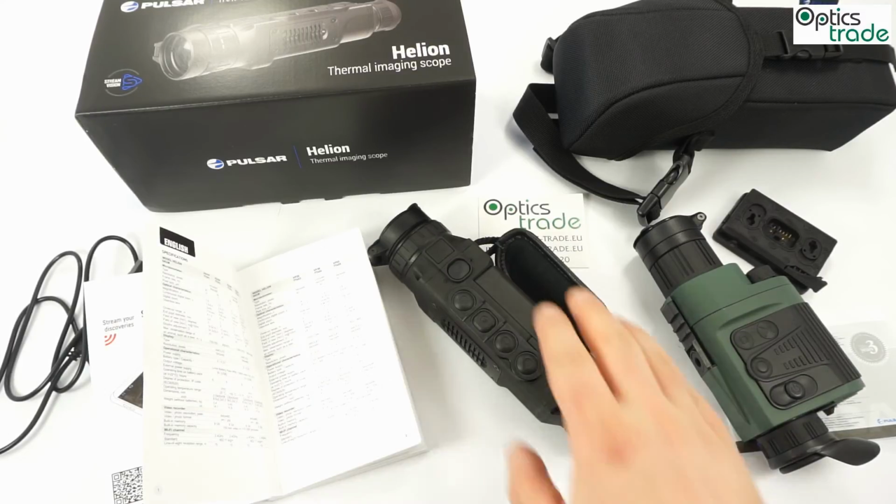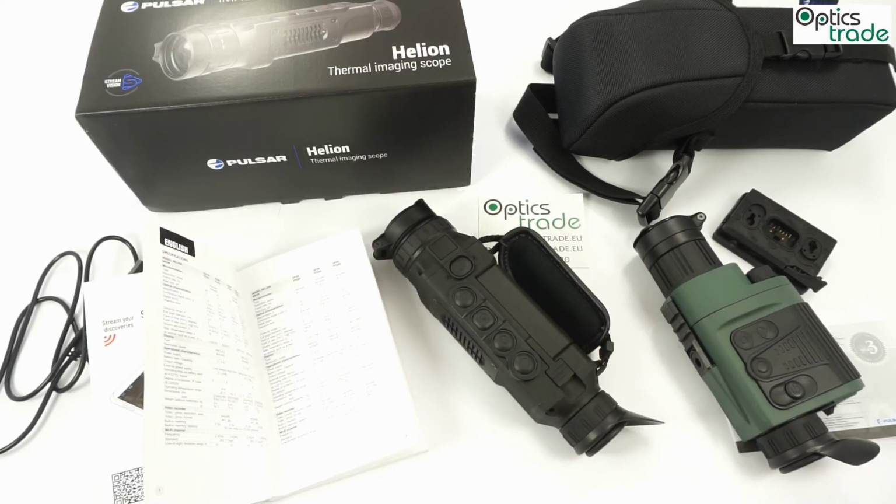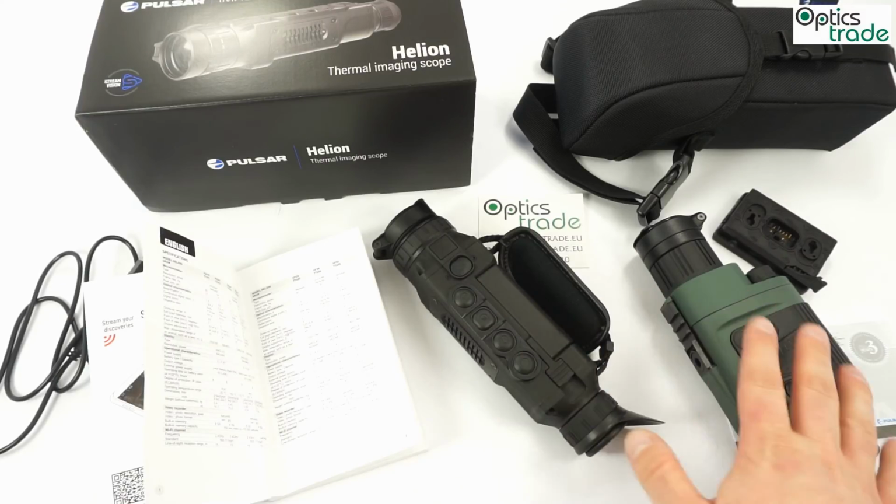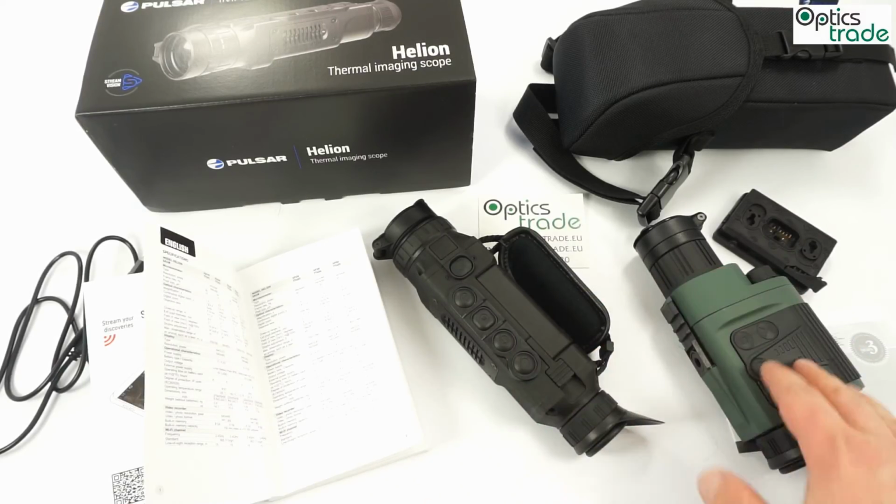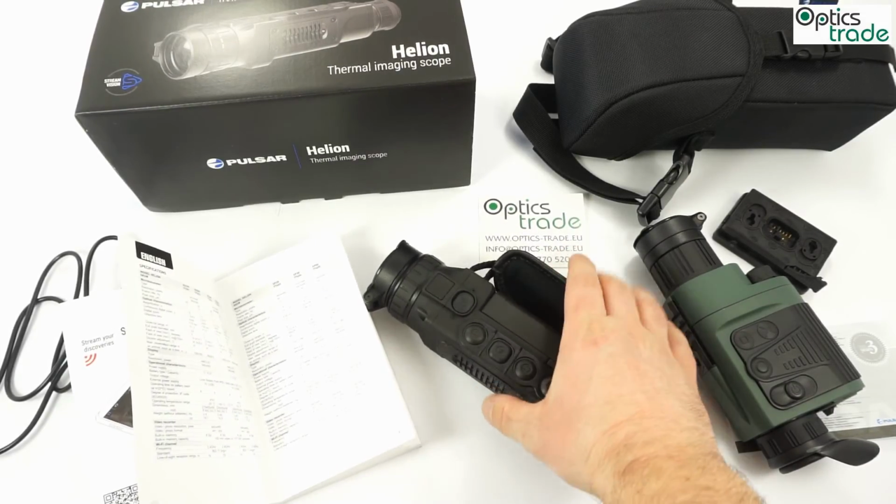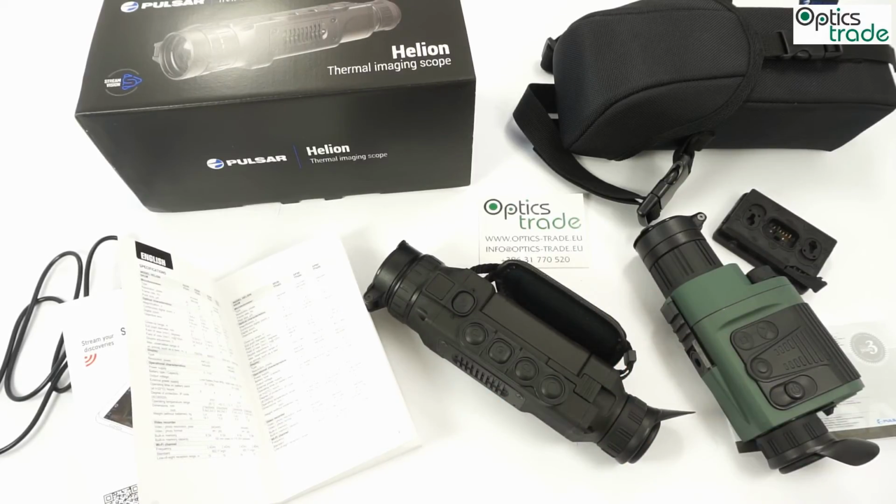And especially if you compare this device, we did a lot of comparison tests with other similar devices like Quantums. There is not such a big difference in optics, but still this is more refined. But if you compare it to other competitors, it is just unbelievable how good these Helion thermal imaging scopes are. You have to try it and you will become a believer.